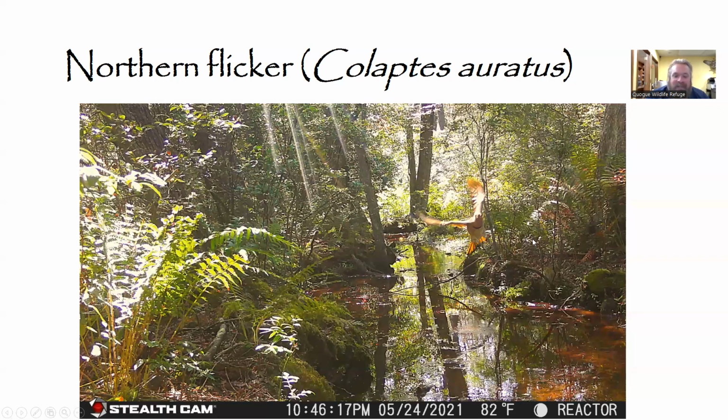Again, I'm trying to figure out exactly why. They might just be amusing themselves. It might be a form of communication, but definitely very interesting. They're also an ecosystem engineer species, meaning they help to create habitat for other creatures. In this case, they're able to use their strong woodpecker beak to create holes in trees that other species, including owls and squirrels, are able to nest in.